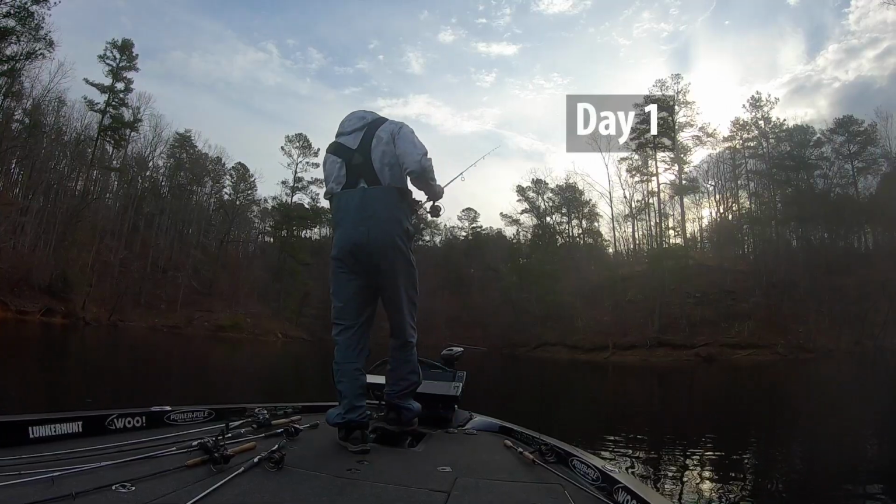So what I actually had was the same Lunkerhunt finesse swim bait, but I had it on a drop shot for my first couple of fish. So I had a 1/4 ounce drop shot weight on there, but an 18-inch leader.